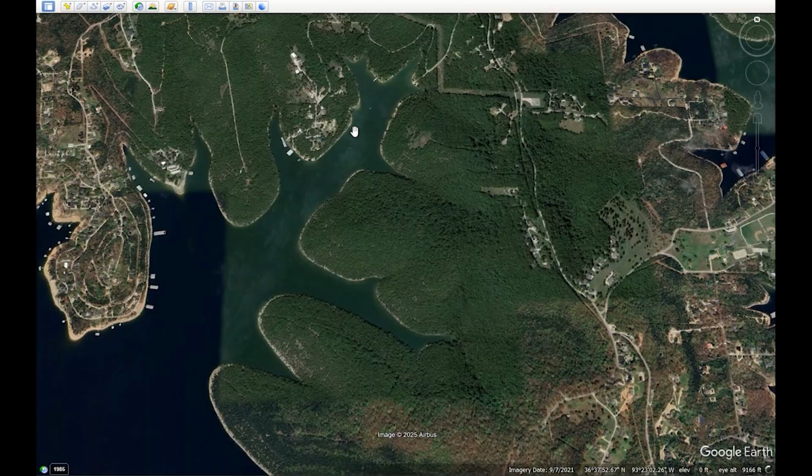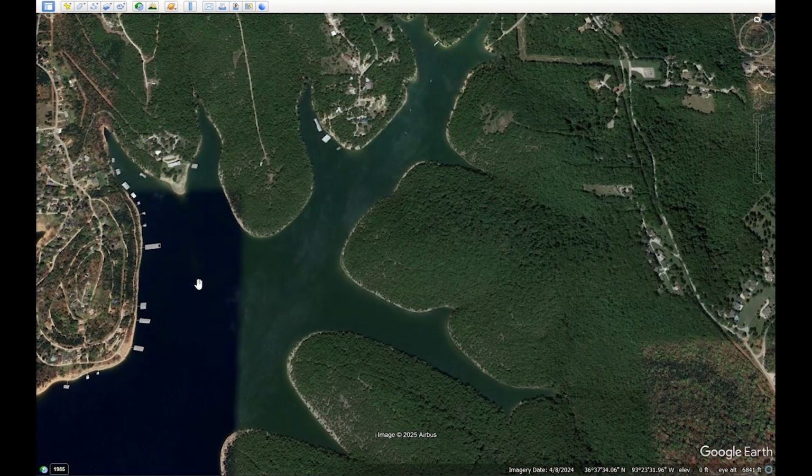I started in the back. Okay, guys, nothing. Graphed, no bait, put the scope down, nothing. I did that for 10, 20 minutes. Then I worked my way up here, graphed, nothing. Then this is a flat point that comes out. It's like a ridge. There's timber all out here. I come up here, graph, don't see anything. I put the scope down.